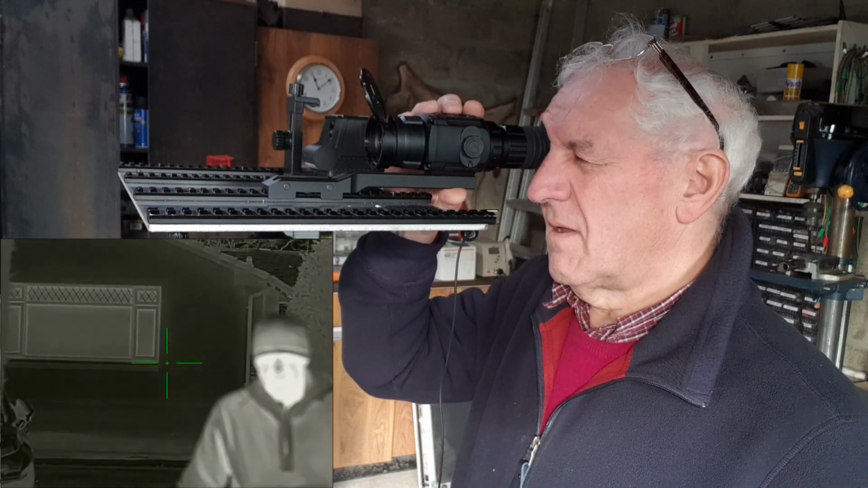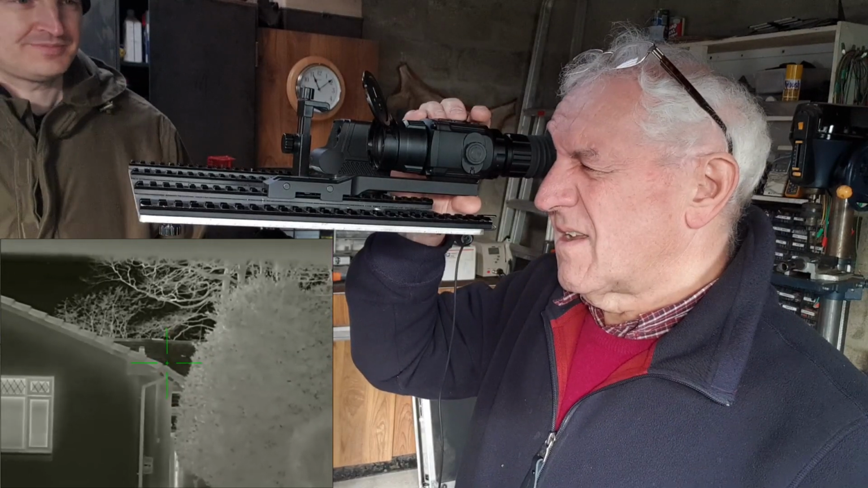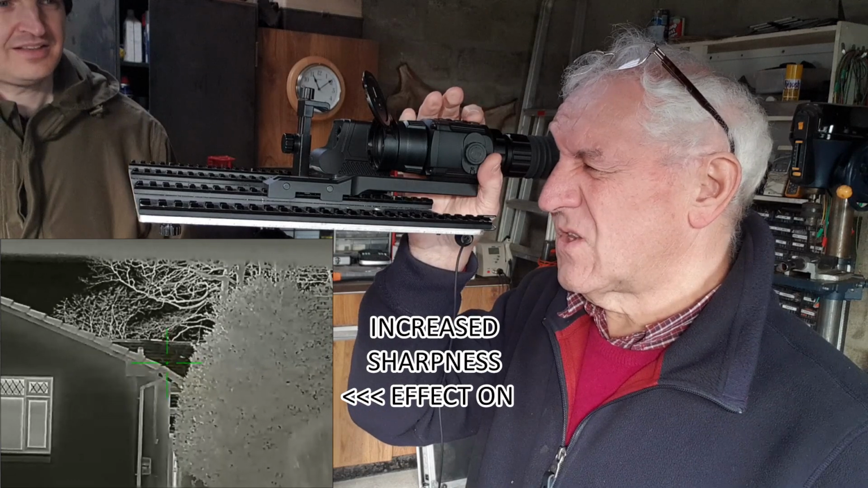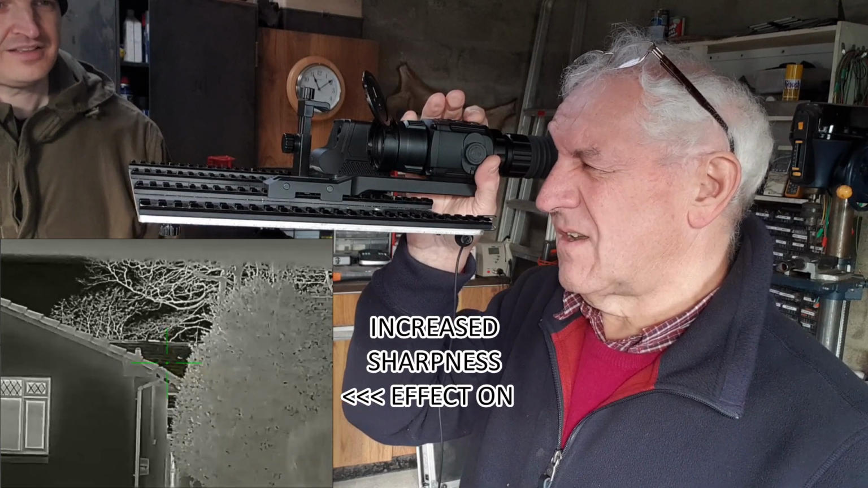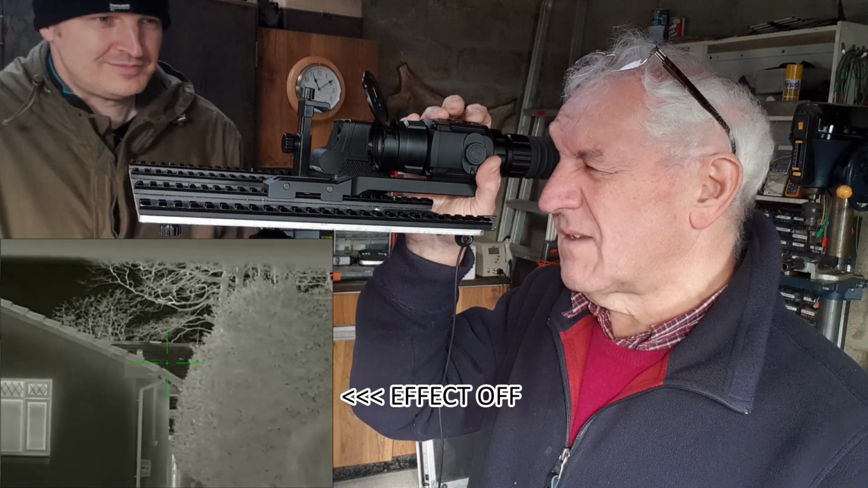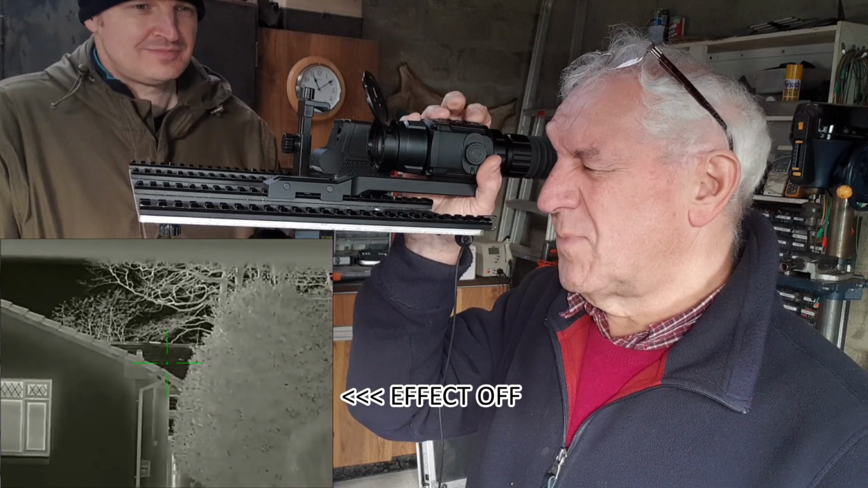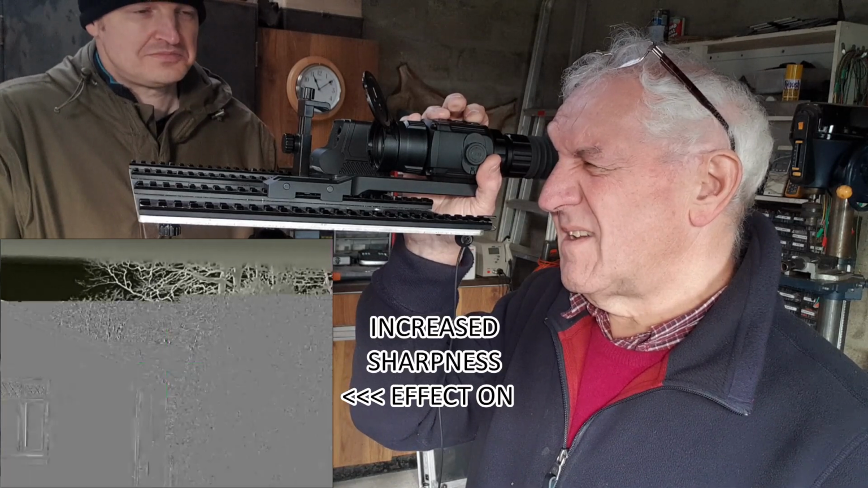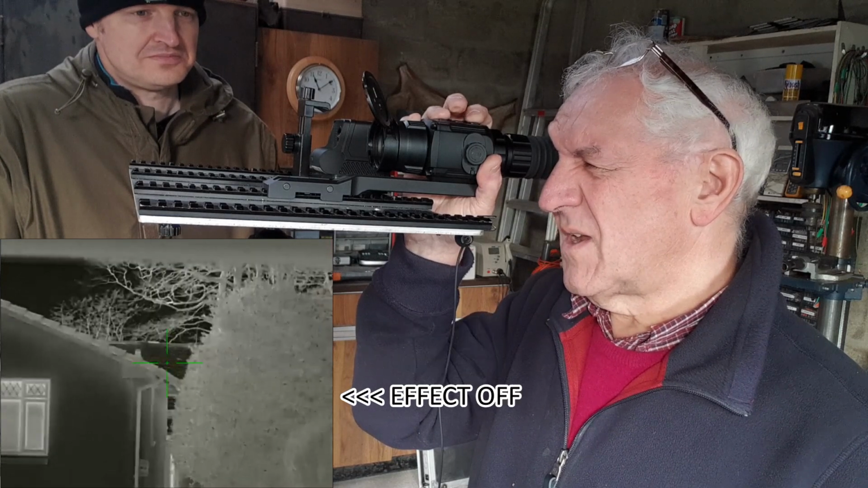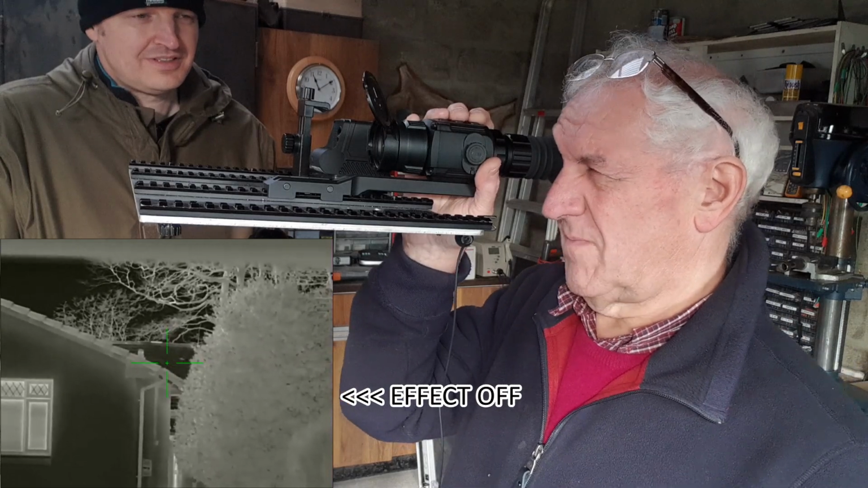All right, okay. Something I want to show here, which is this contrast thing. Now I'm not sure what this control is called. If it's contrast edge enhancement, if you look at the image, you can see that it sharpens up the edges, but in doing so, it puts a kind of halo around them. It makes things look really quite false. I'm not a big lover of that, I have to say. Okay, I think you need to have a look at some of those bits yourself.